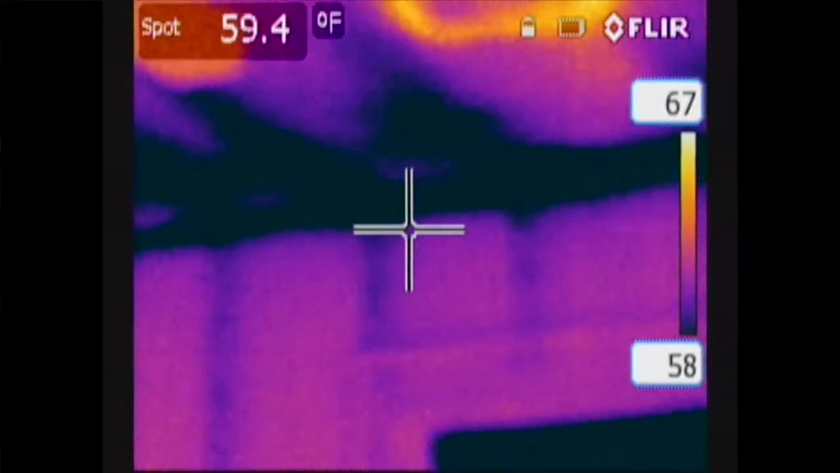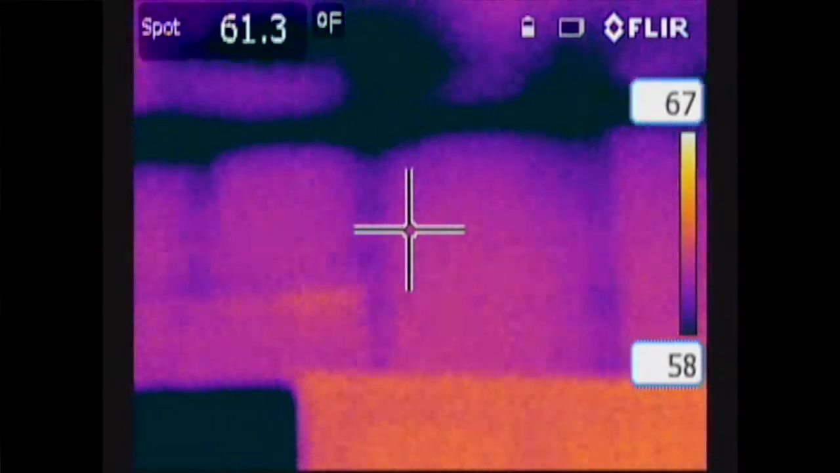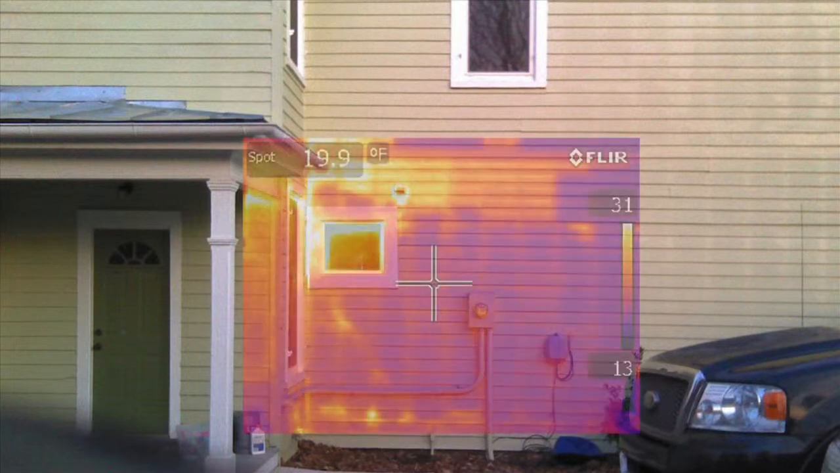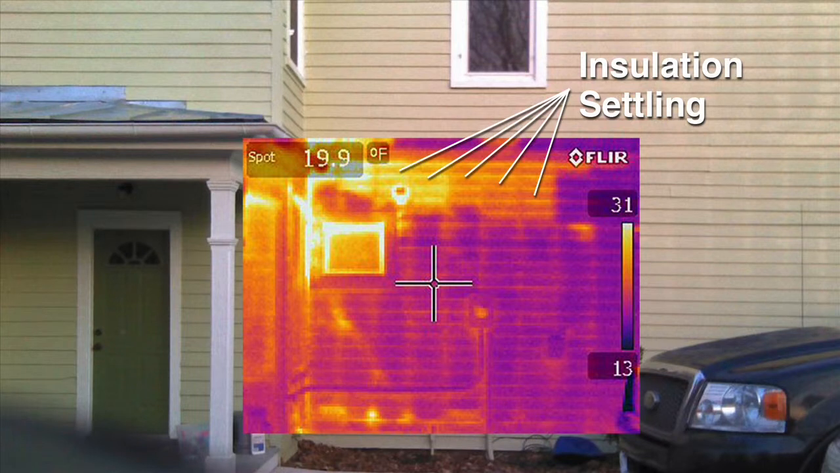The first way that I think a thermal imaging camera can help us is in determining the amount of insulation that you have in your walls. A thermal imaging camera can be used to detect missing or inadequate insulation within a wall, ceiling, or floor cavity. The temperature difference between the areas with and without insulation will show up as different colors.